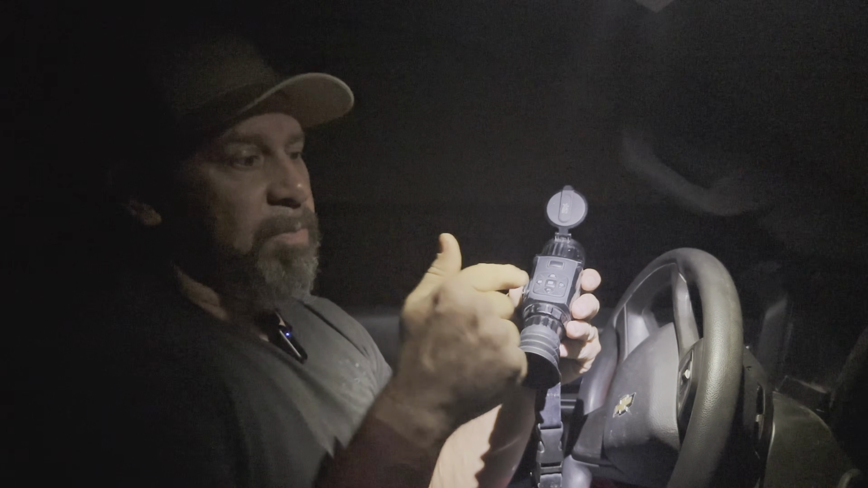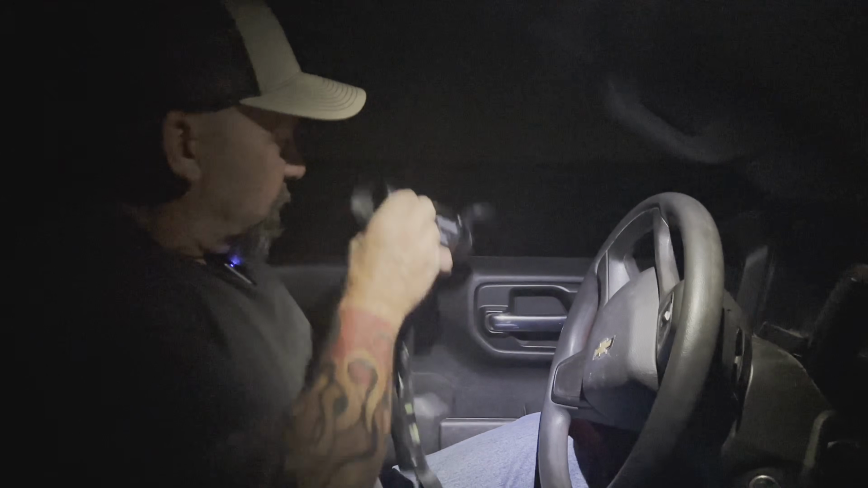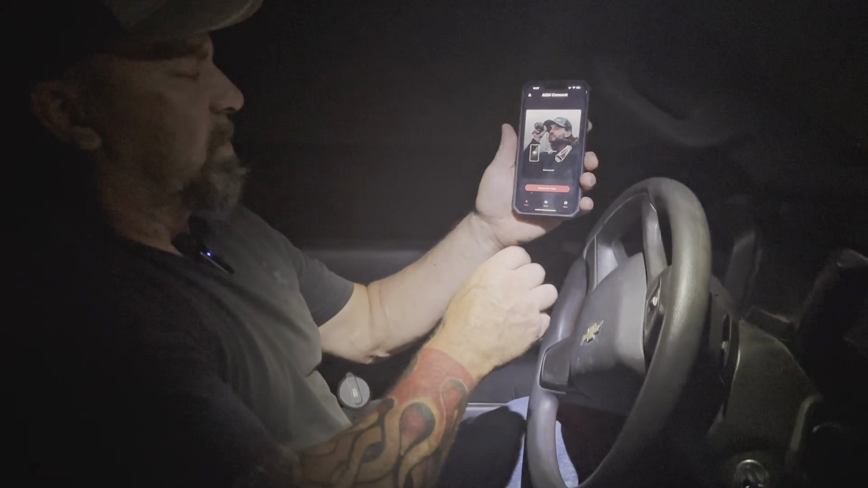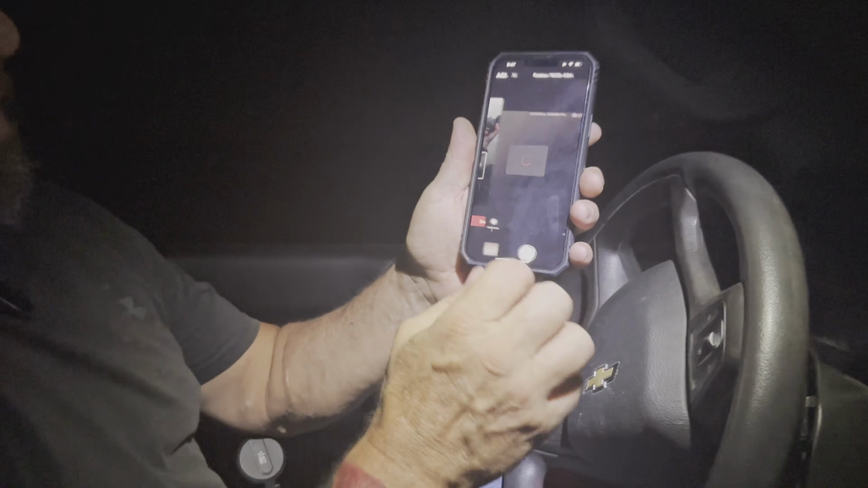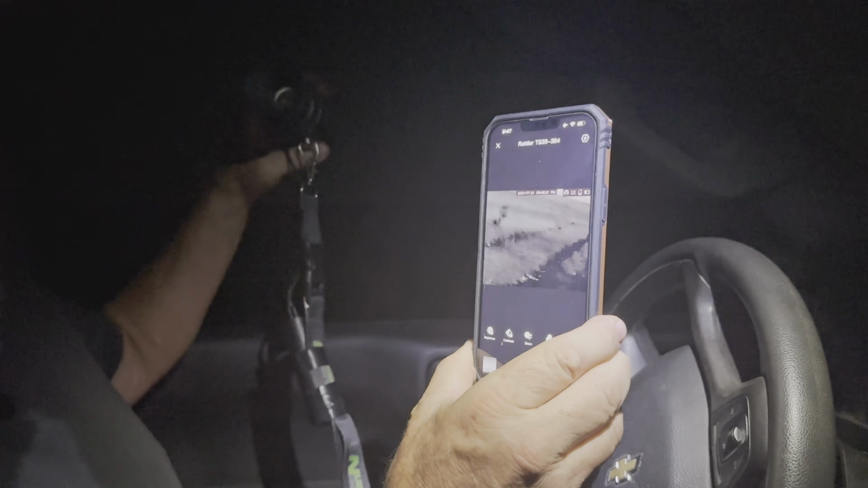AGM Connect has sound for the scopes that don't have onboard sound. So the AGM Connect is super cool. So you go to your app that you're going to use, either T-Vision or AGM Connect, and you're going to enable it. You're going to push search. It's going to pull up the scope. Once you are connected, I'm going to show you how easy that is. So I've already got the Wi-Fi enabled on this scope. So I'm going to show you real quick how to connect this thing. Once you've already been connected one time, boom, you're just going to click it, and we're already connected.